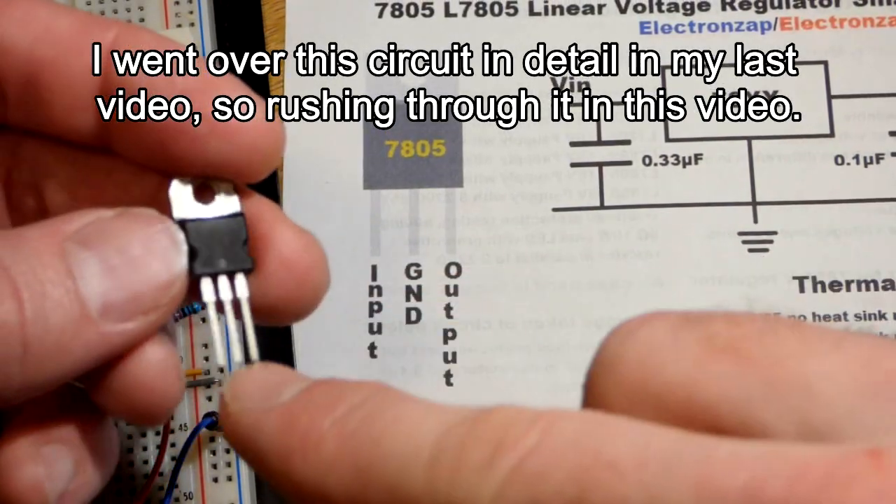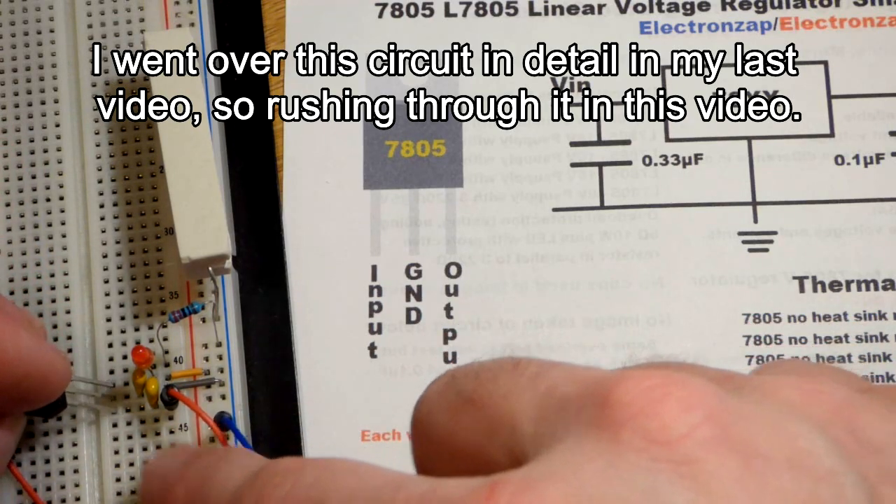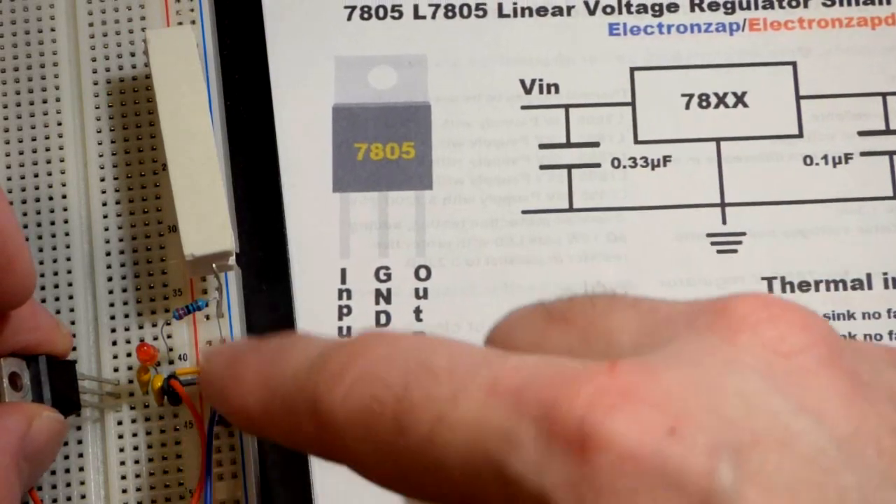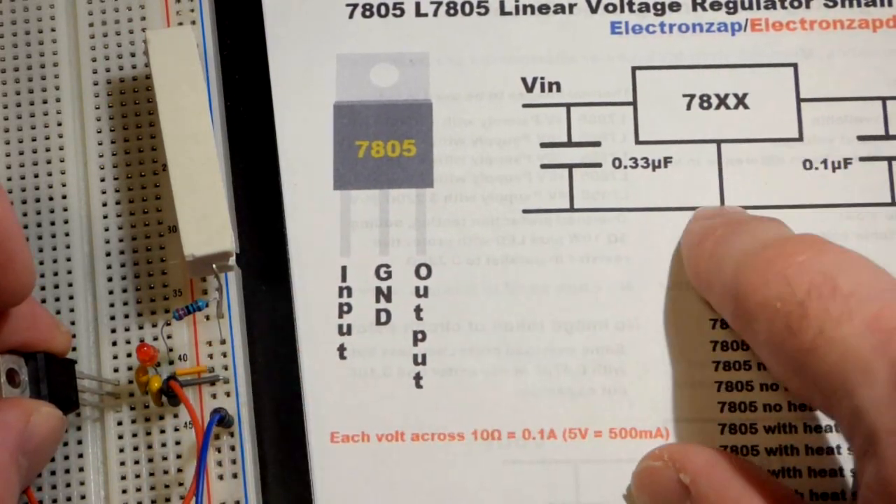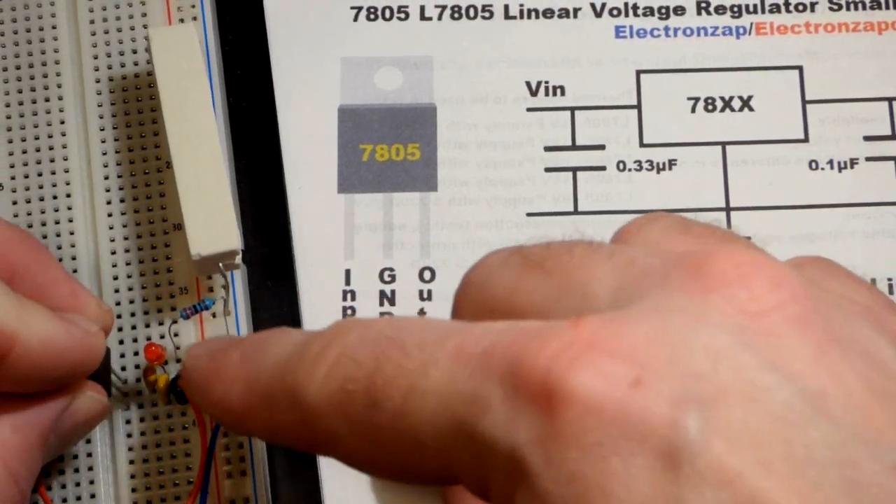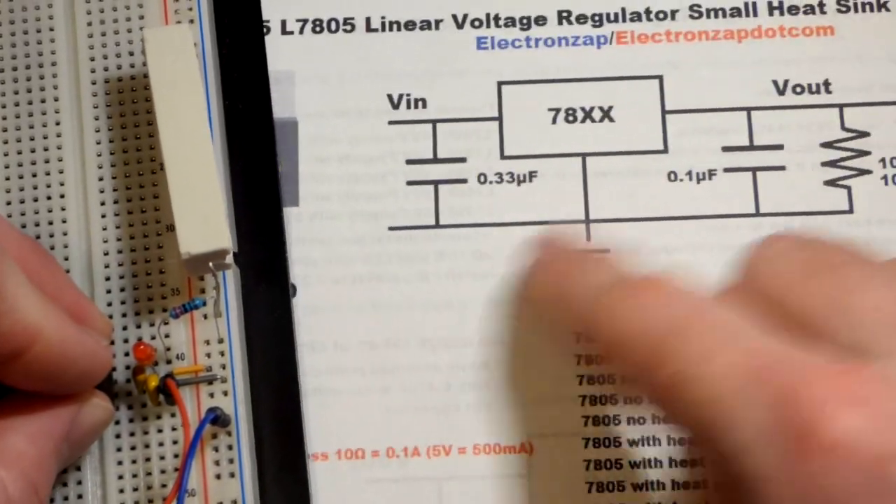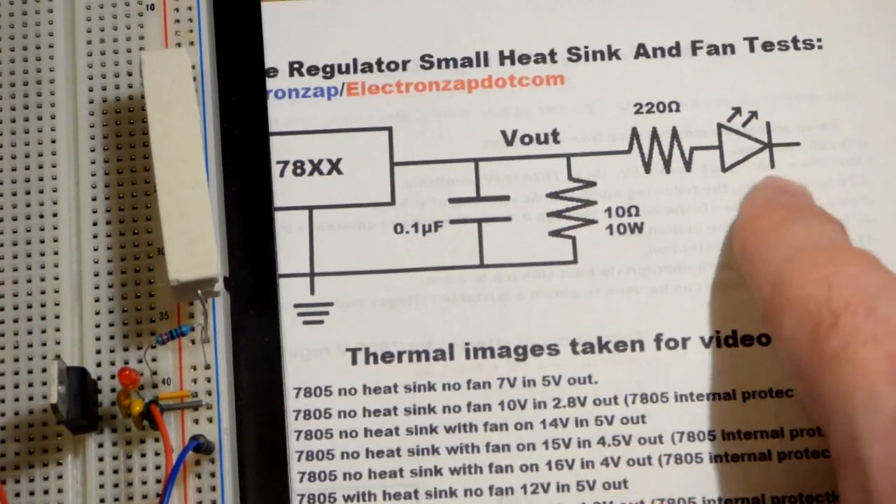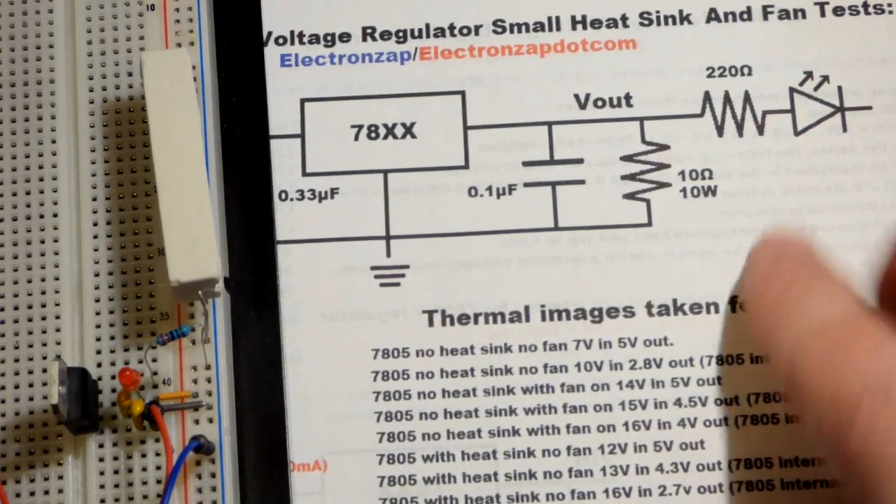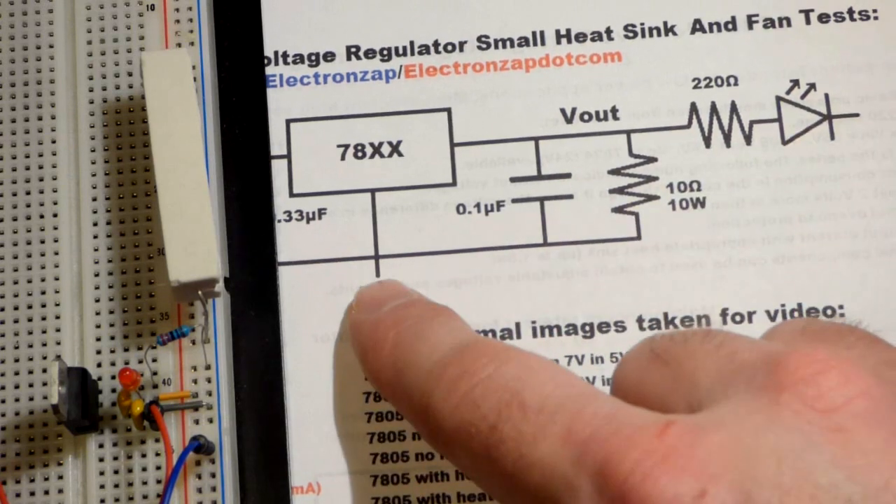So the input, that's the left pin. I have this jumper from the positive power supply there. And then in the middle, these two capacitors come together at ground, and then we have this jumper to ground. So ground is shared by everything, our 0 volt reference point. And then the LED and the red jumper connect to the output pin right there. I forgot to add the ground symbol there. I added it to the file, so if I upload this later on somewhere, it will be included, but I forgot the ground symbol there. So we have a direct connection from there to there.